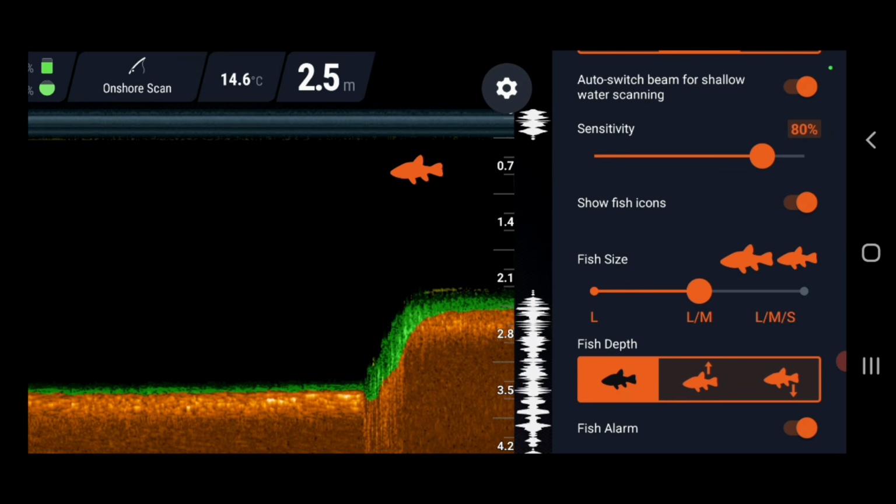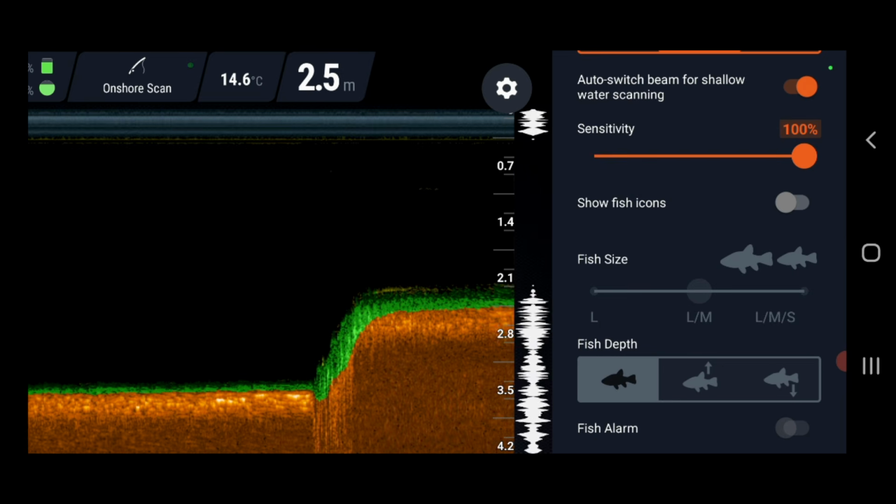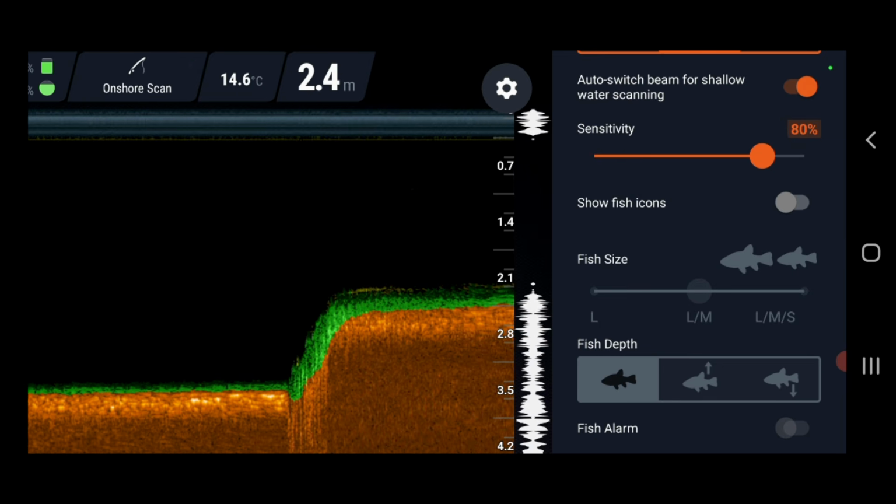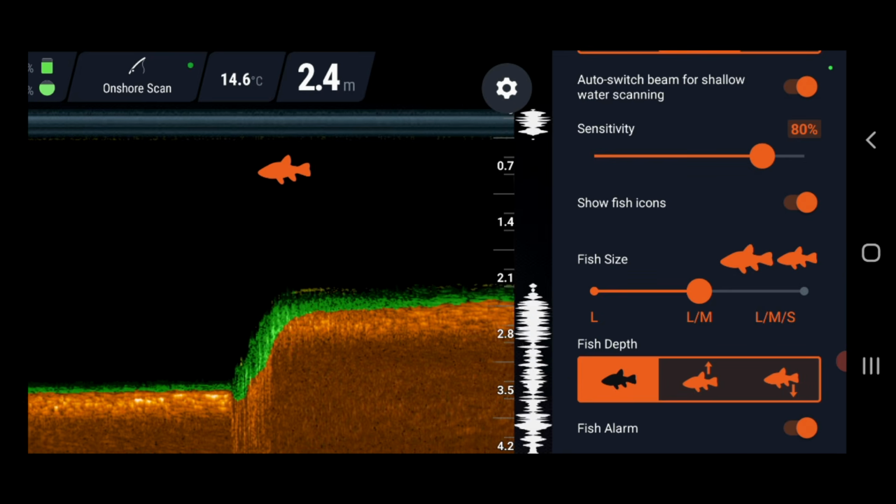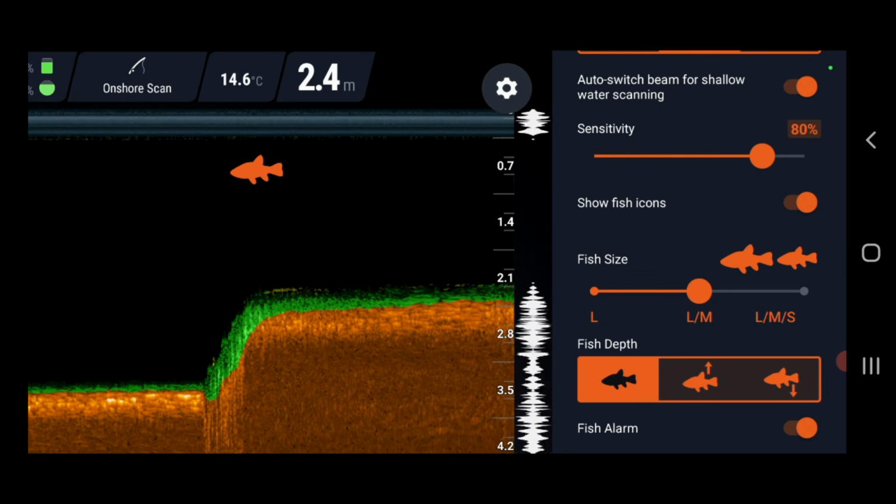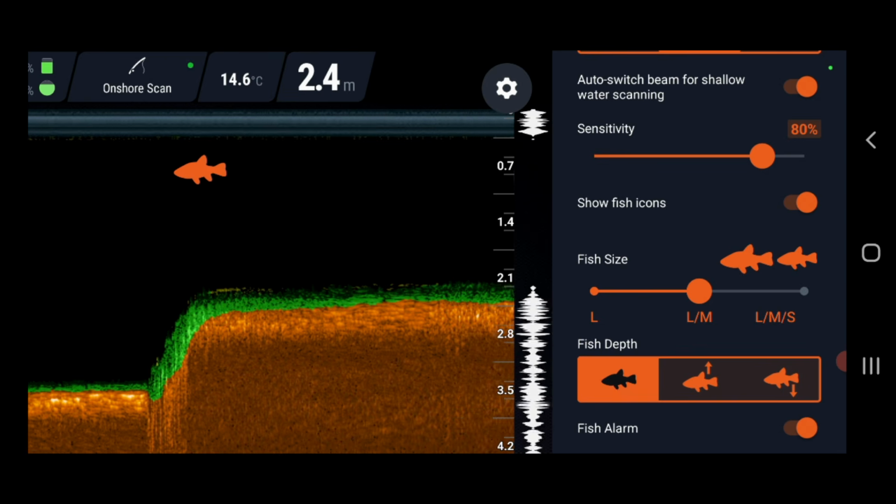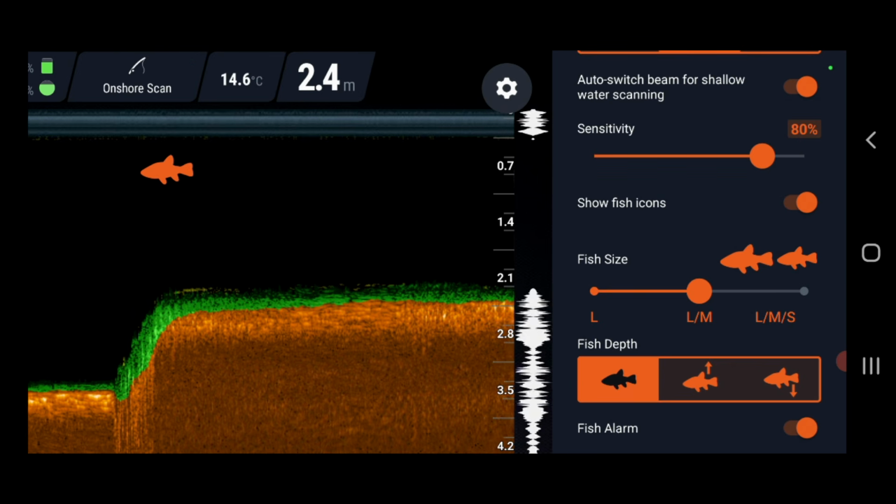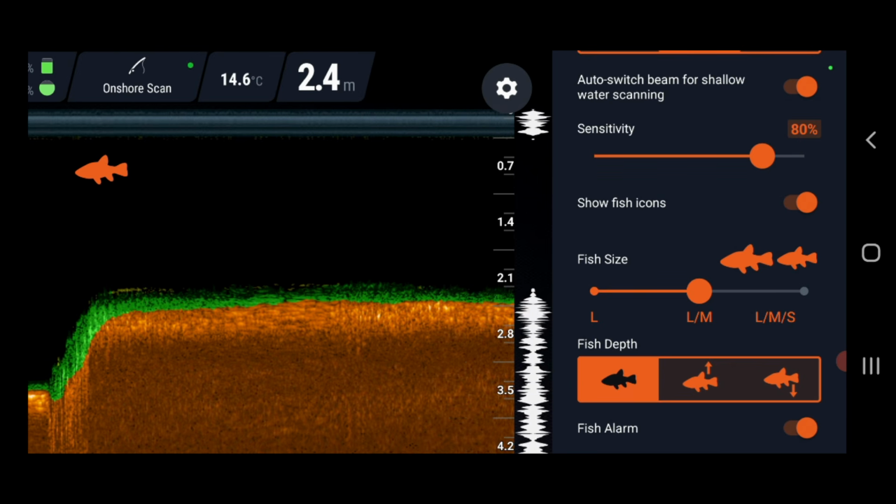And it could be. What happens if I turn fish icons off? There's nothing there. What if I turn the sensitivity up? There's not really anything there, so I'm not sure why it's showing that. There could be a leaf or something floating under the water that we can't see, or there could very well be a fish. Although here in Parky's Dam, I'm guessing it's probably not a fish because I don't think there's any fish here. In saying that, I know there are little weenie fish in here like galaxias and little minnows and stuff.